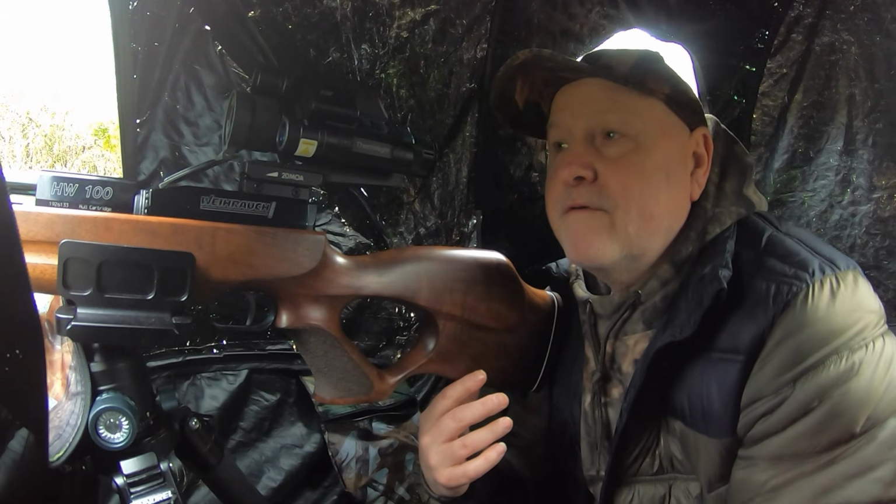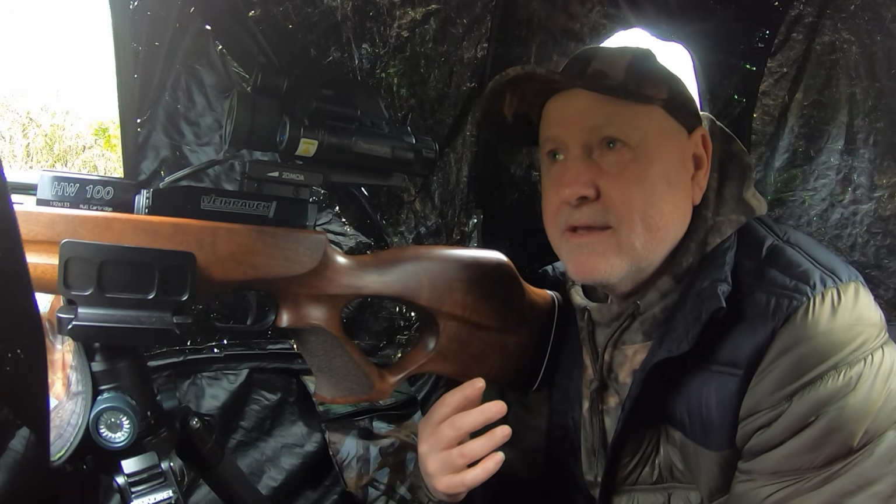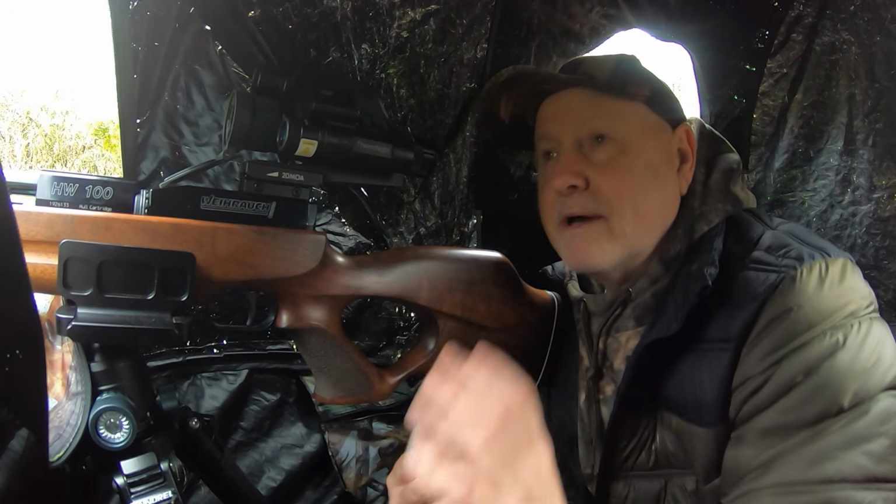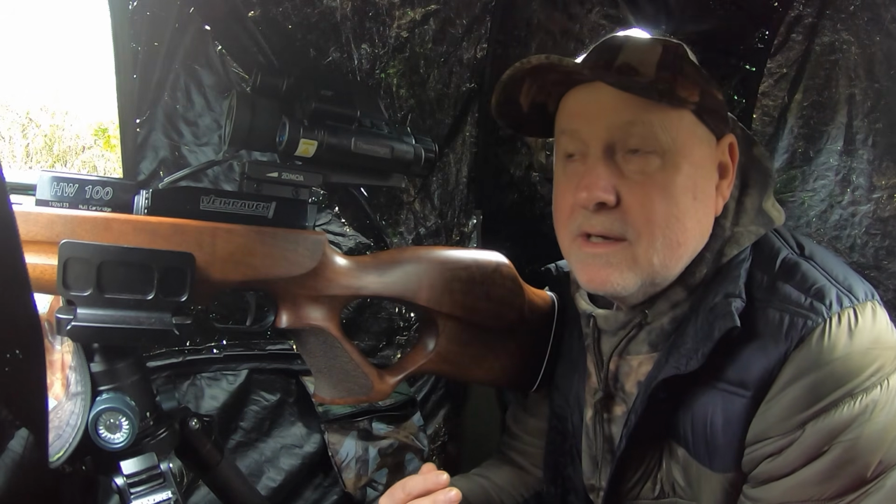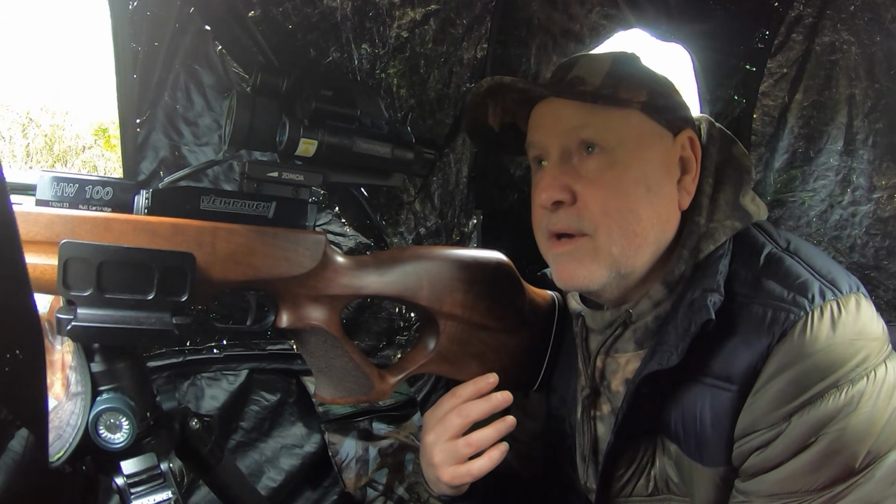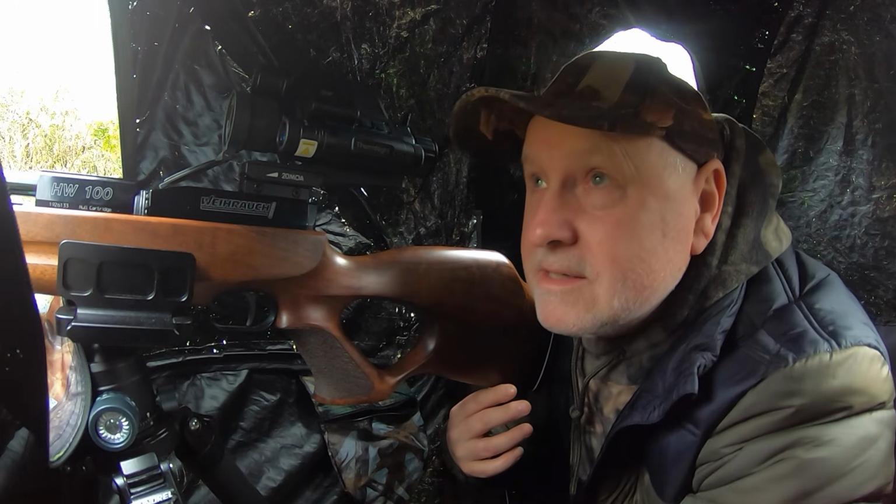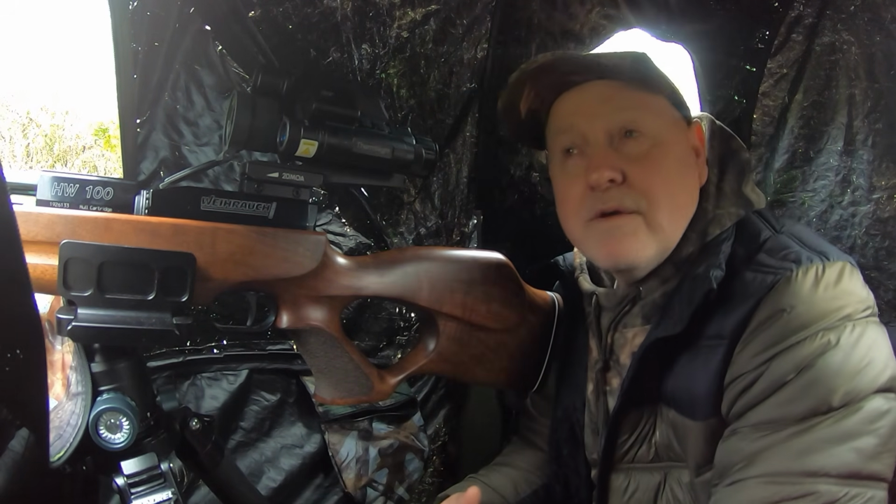So yeah, first one with the ThermNight. What a bit of kit this is. I've just been scanning around and playing with it now, and it is a fantastic bit of kit. Okay guys, that's one in the bag. Let's sit and wait. Hopefully we'll get a few more.